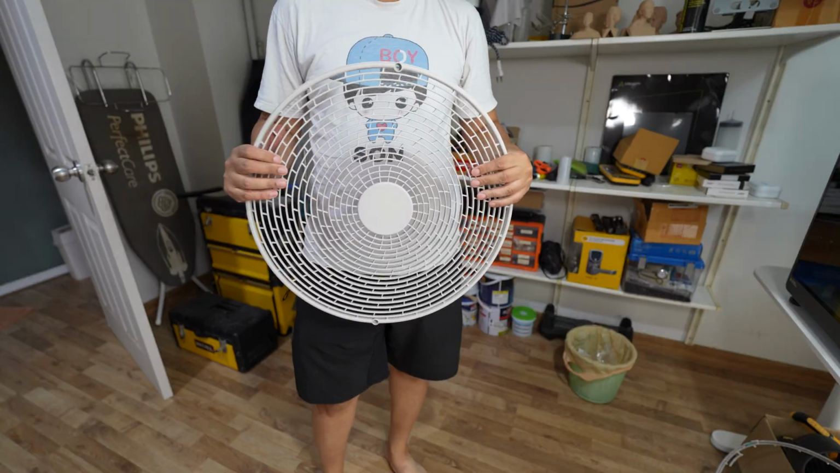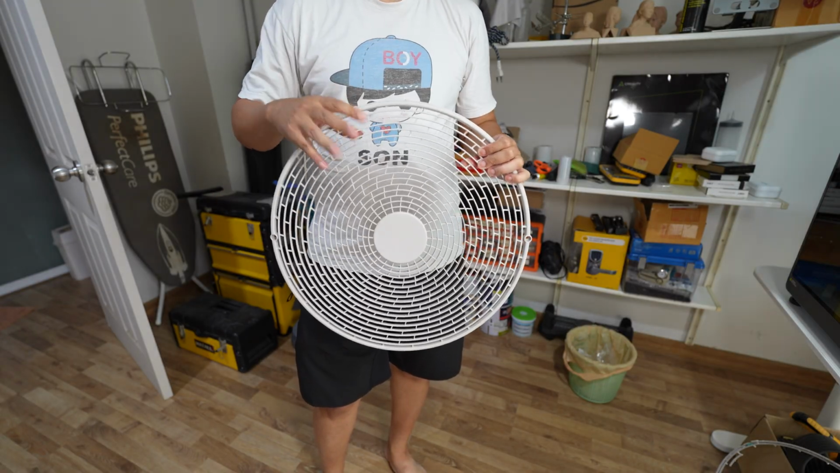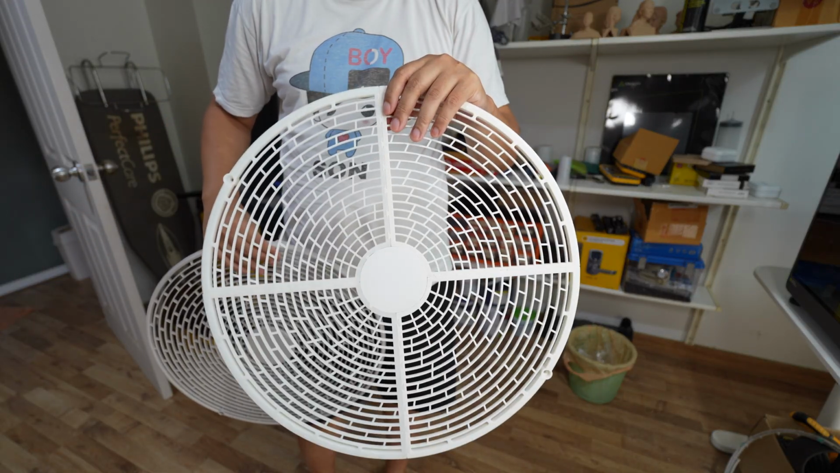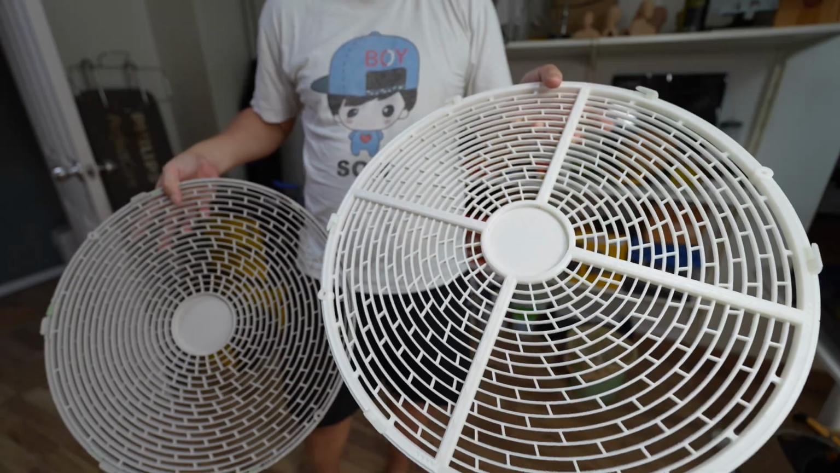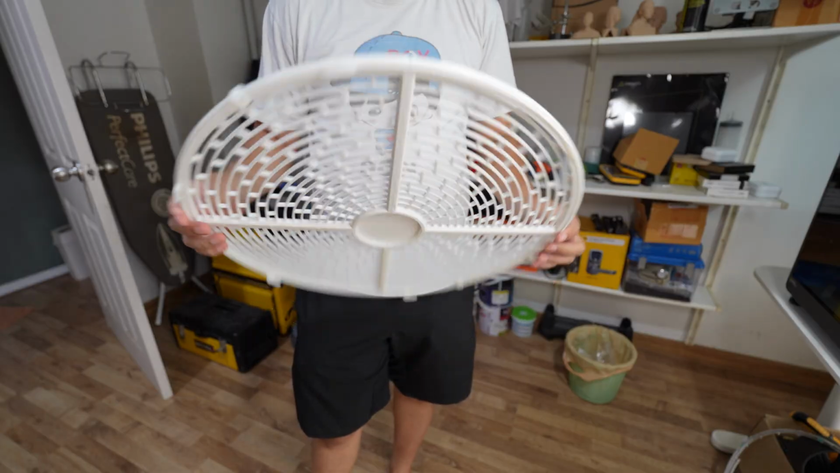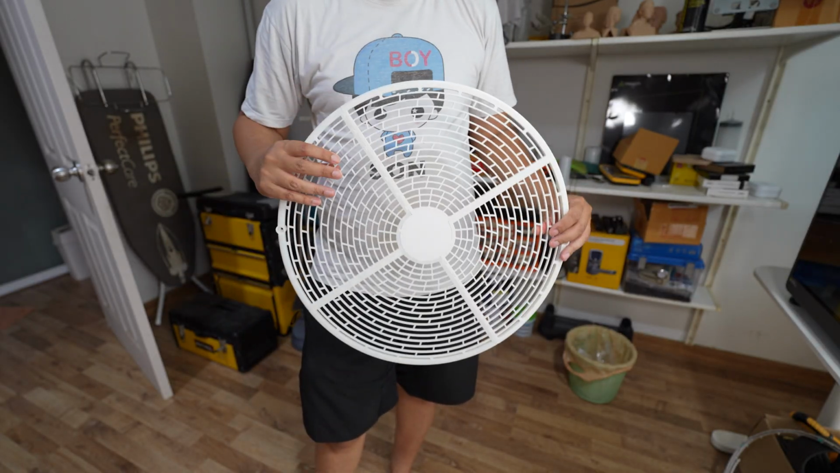Hi, this is a fan guard of my AC outdoor unit. It costs $50 to replace. This is a 3D printed version that costs only $5 to print with ABS filament. $50, $5. So in this video, I'm going to show you how I reverse engineer this part and make it printable in most printers. Okay, let's get started.